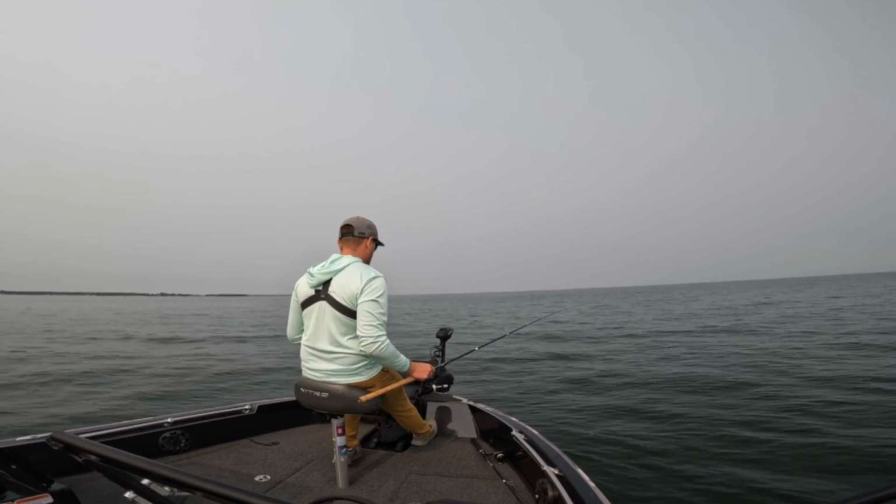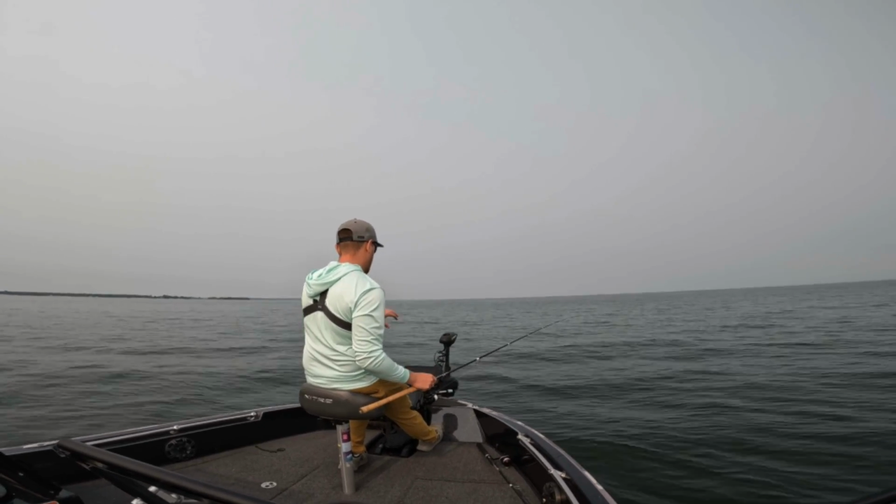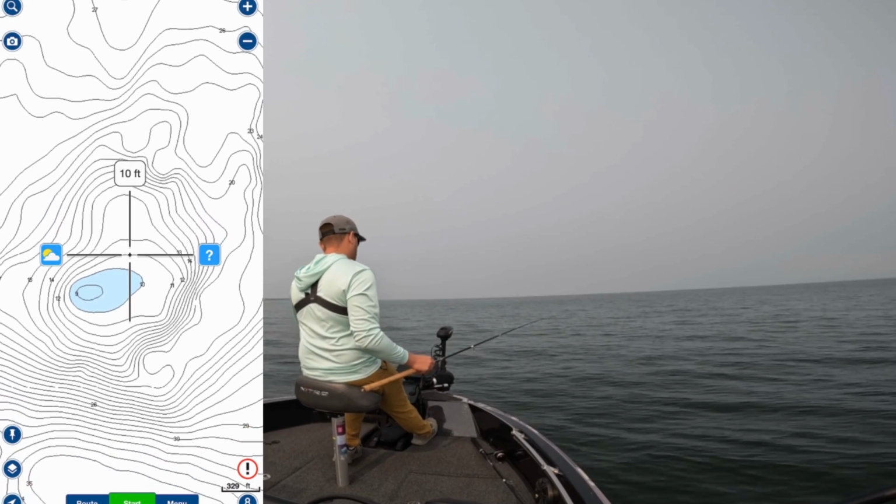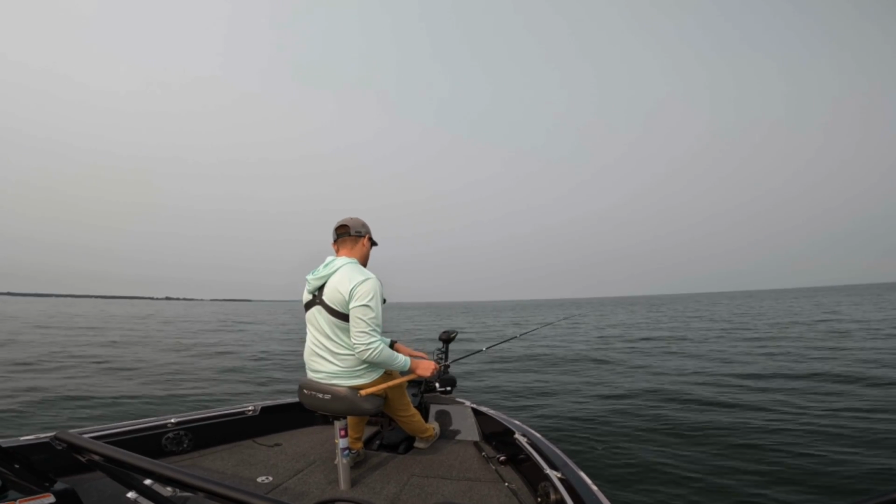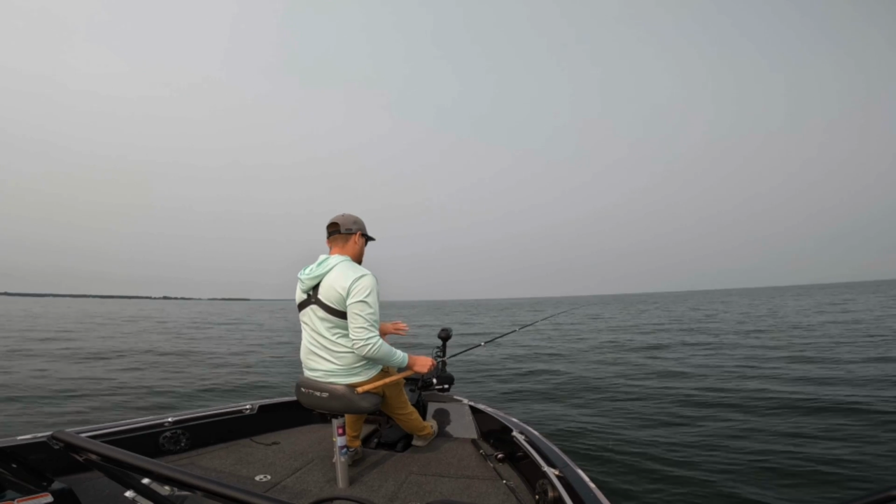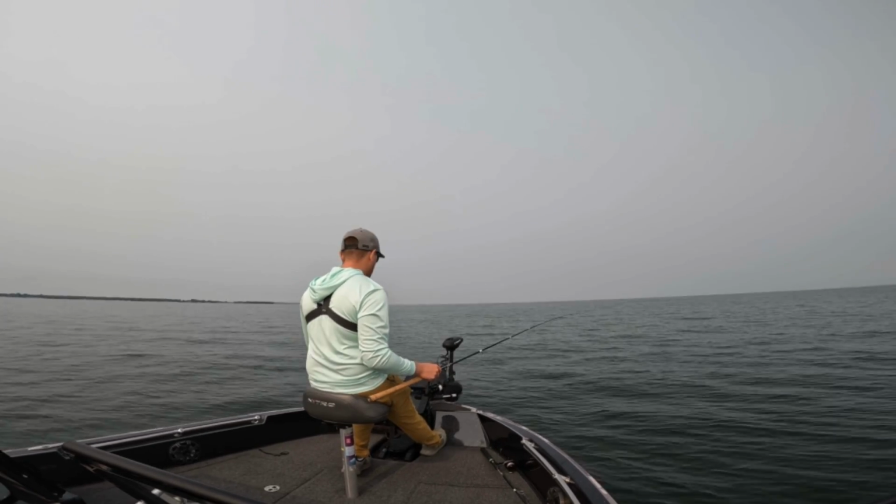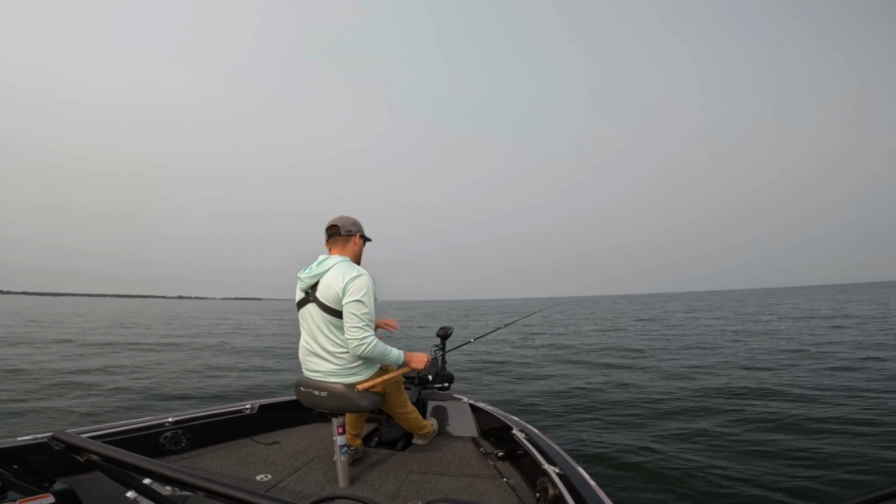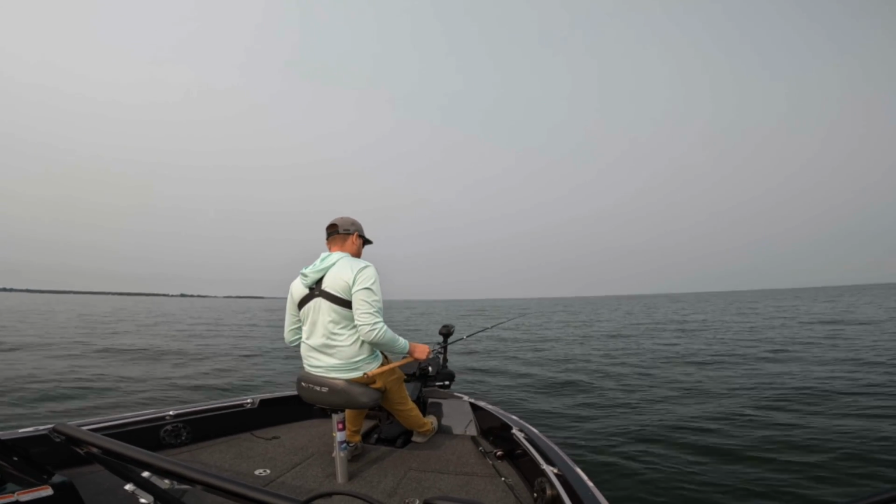So the biggest thing I look for when I pull up onto a piece of structure for the first time ever, when I put my Garmin Livescope down, I'll work on the outer edges of that hump and then work my way up to the top. Sometimes they'll be slid off on those deeper edges, and then sometimes they'll be up on top as well. There's a lot of different variables that'll push fish onto different parts of the structure. So just working your way around it is gonna help you find fish that much faster.